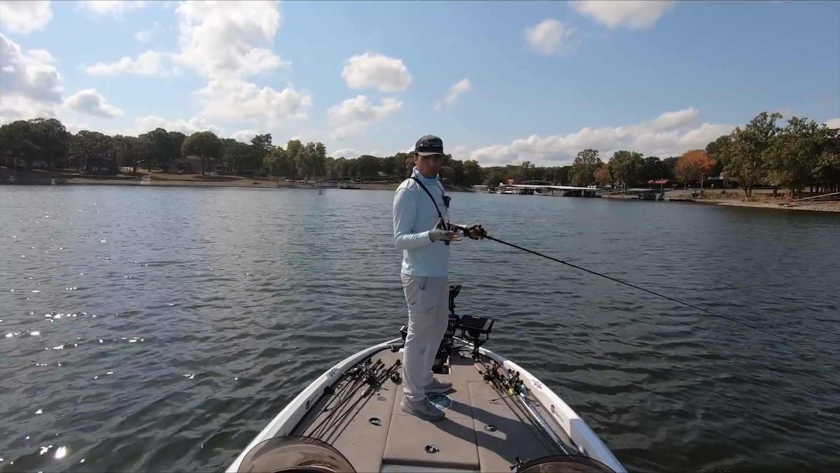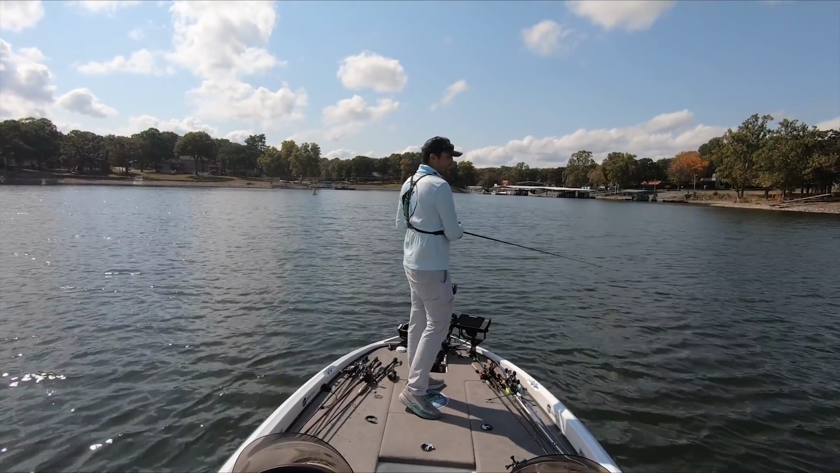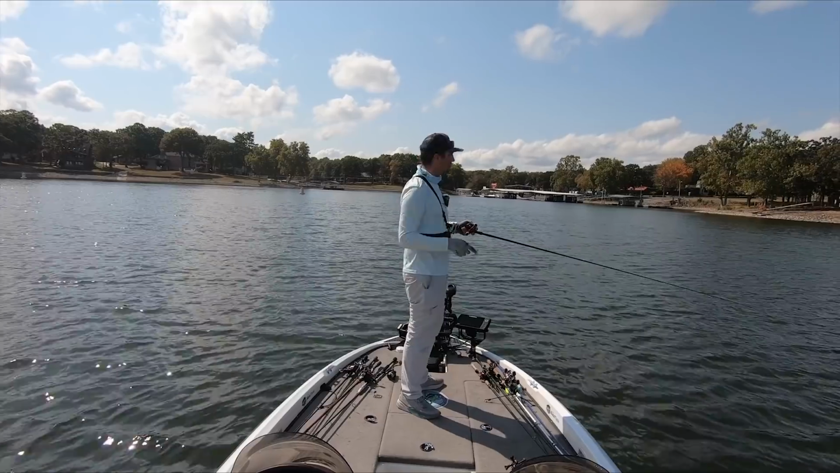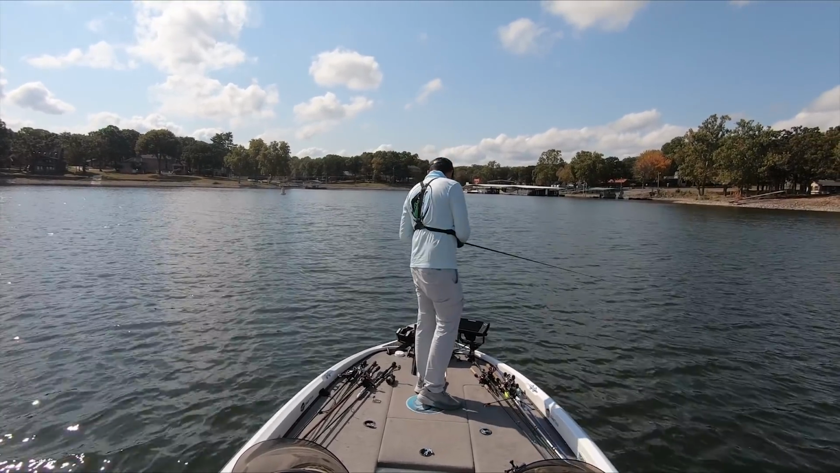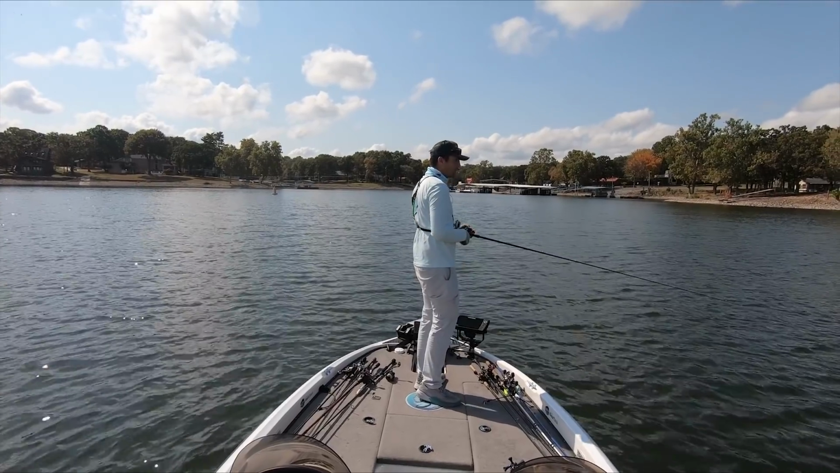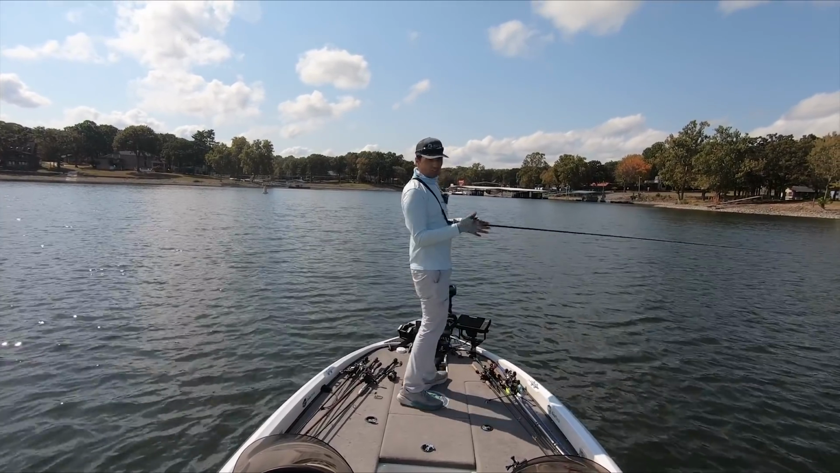It took me like 45 seconds to get those cameras all put on. I put the fish in the live well while I was doing that. But man, that's crazy. I need to hopefully get a few more fish off this spot because there's a bunch down there, and we could finish out our limit at least.